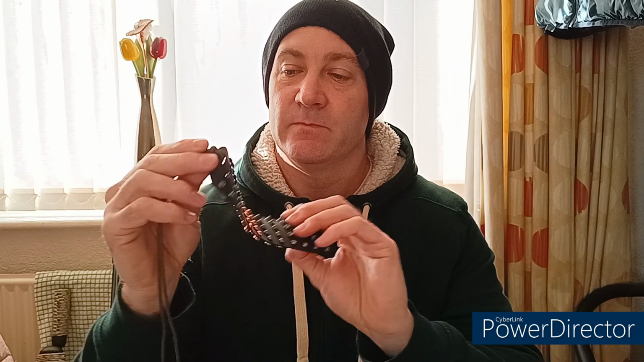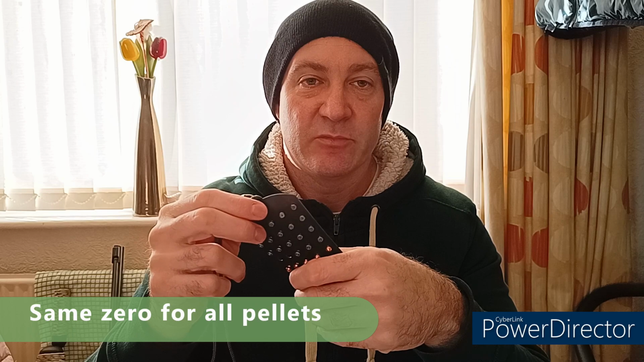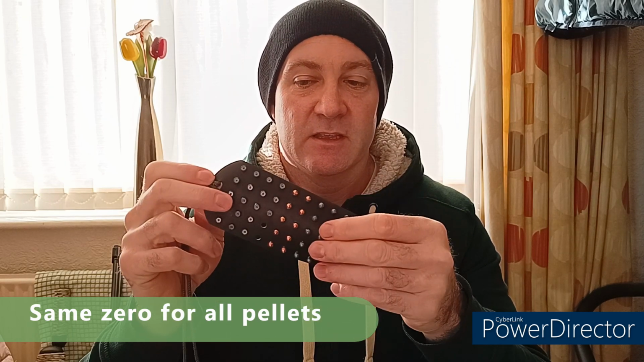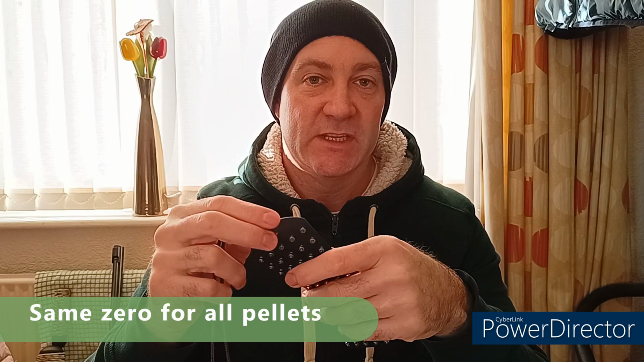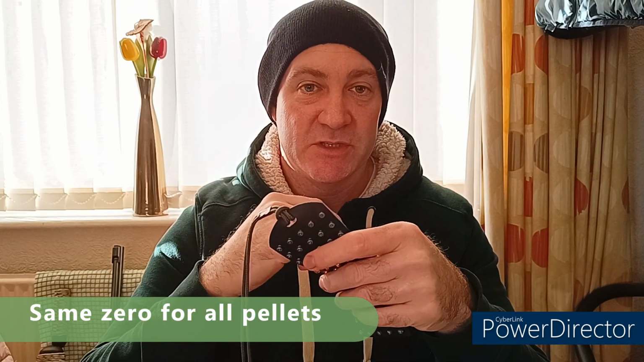Pellet choices. So I've got a selection of pellets in this natty little rubber-like neck hanger lanyard type of thing that I got off eBay. I think it was like £5 for this little holder. If you're using a spring gun, break barrel, whatever, really good bit of kit. So much easier just having that hung around your neck, grab one as you need it, load it into the breech, done.